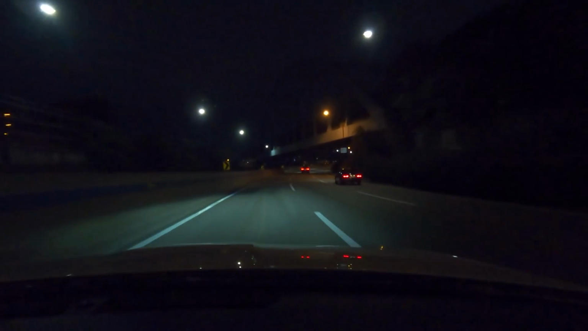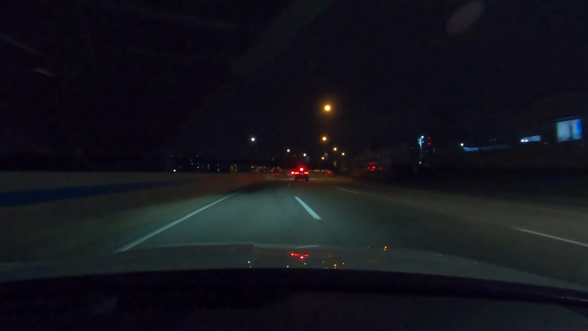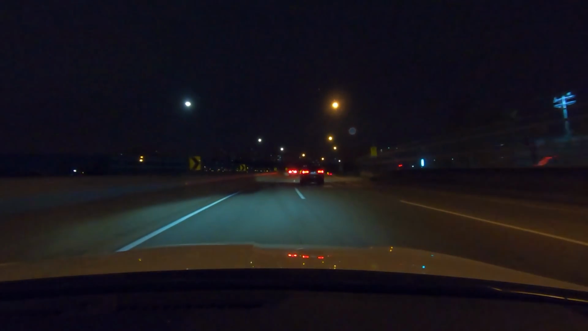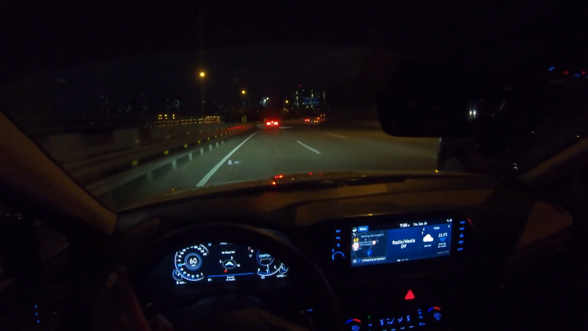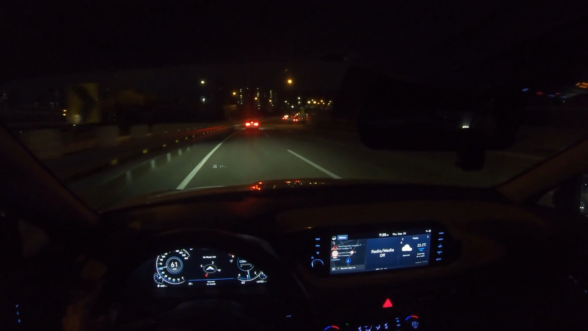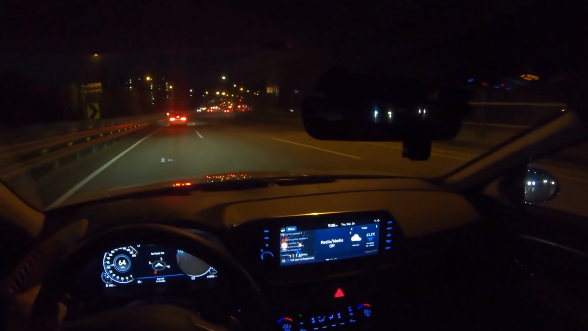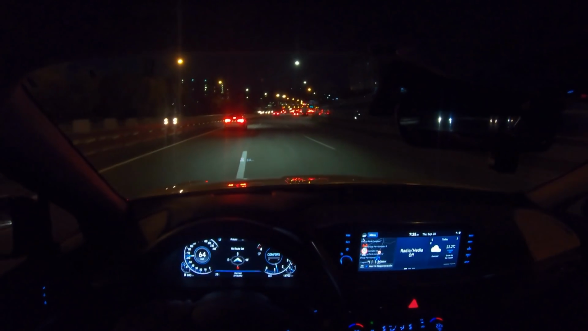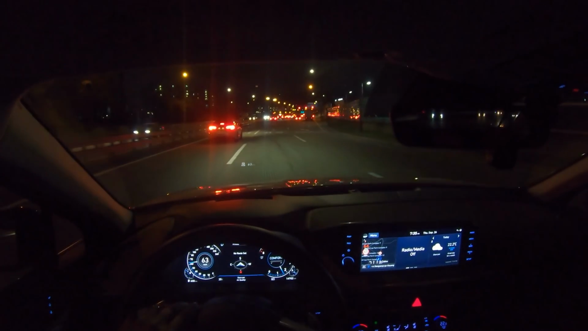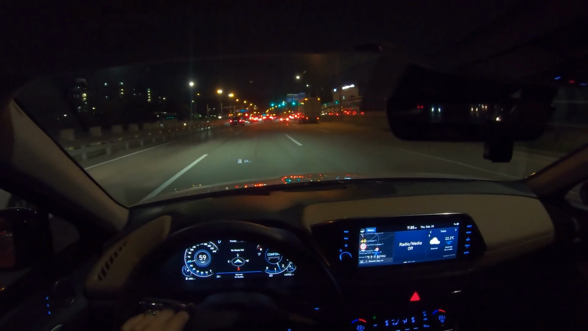Alright guys, this has been our another night drive. Maybe this is our third one. Thank you guys so much for tuning in. As for our update, we're going to have the Sonata Hybrid coming to our office next Monday. We'll review that car on Tuesday and also do another night drive on that. We'll tell you how it drives differently, and it's got the solar roof on the top as well.